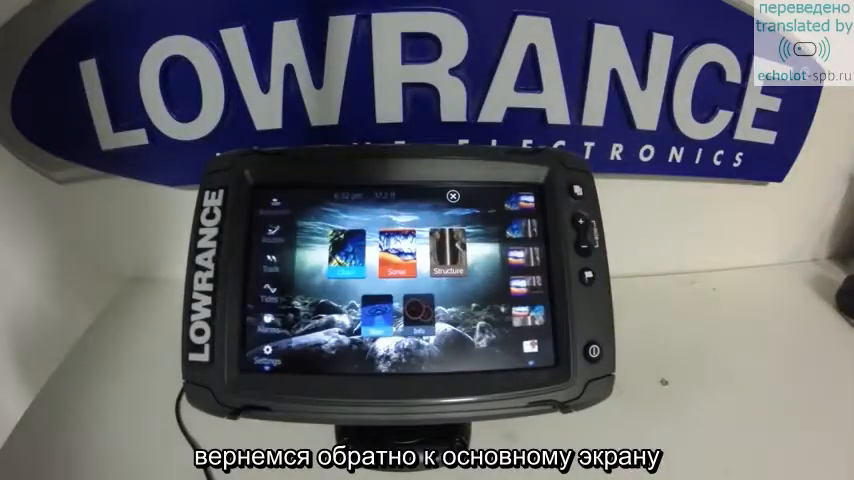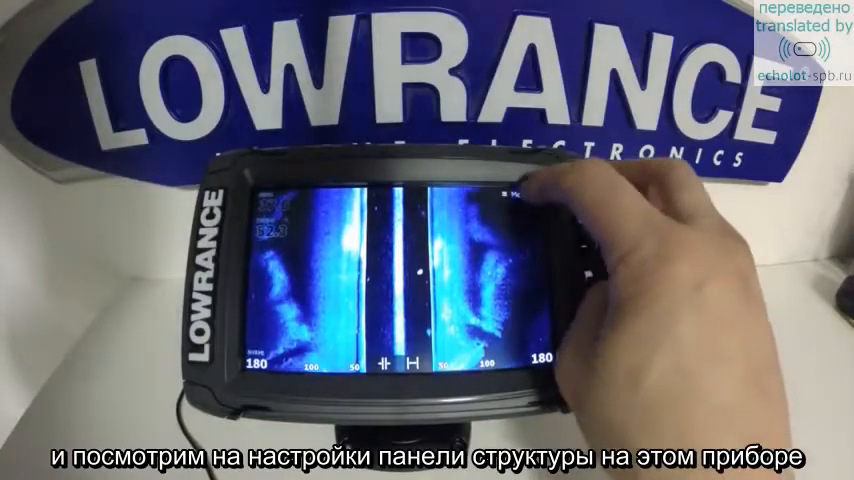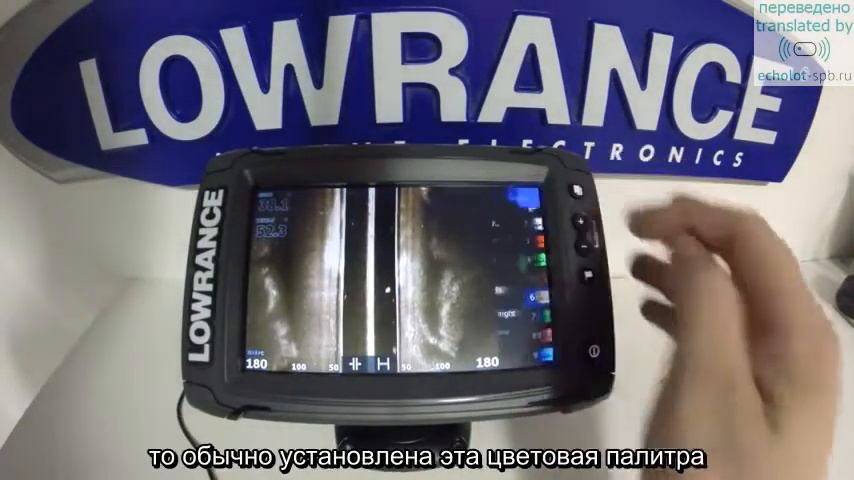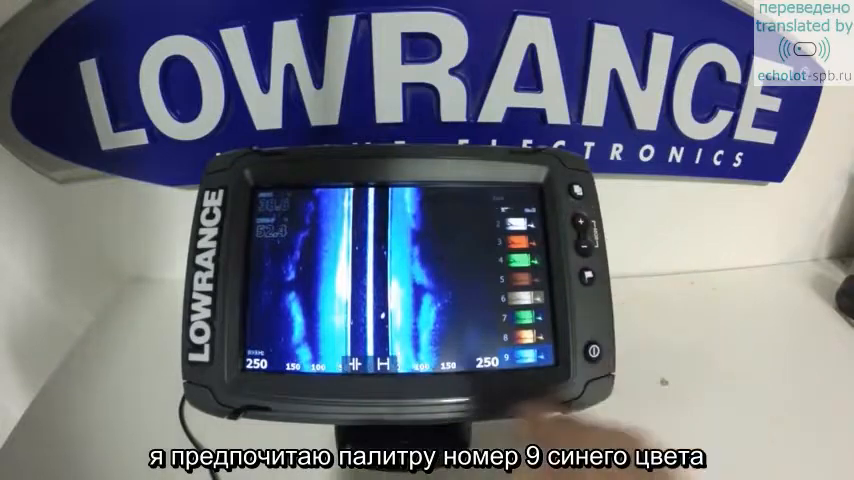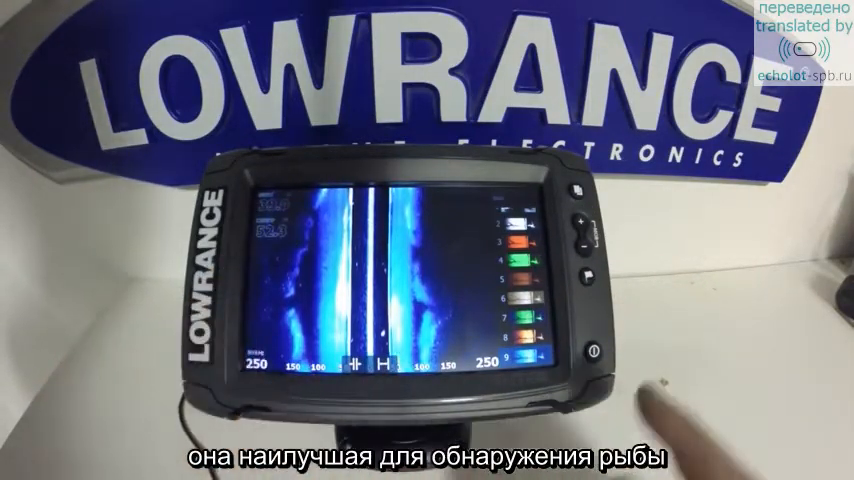So now we'll come back to our main screen here and we'll take a look at the structure options on this unit. When you first get the unit, you'll have it usually set to this color palette, which in my opinion is the second best. I like number 9, which is this blue pattern. To me, I see the greatest amount of detail. It's the best for fish detection as well as determining what kind of structure you're looking at.